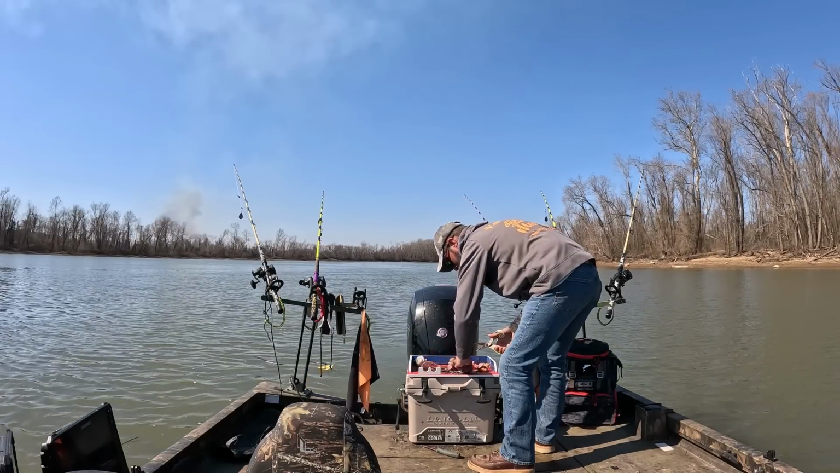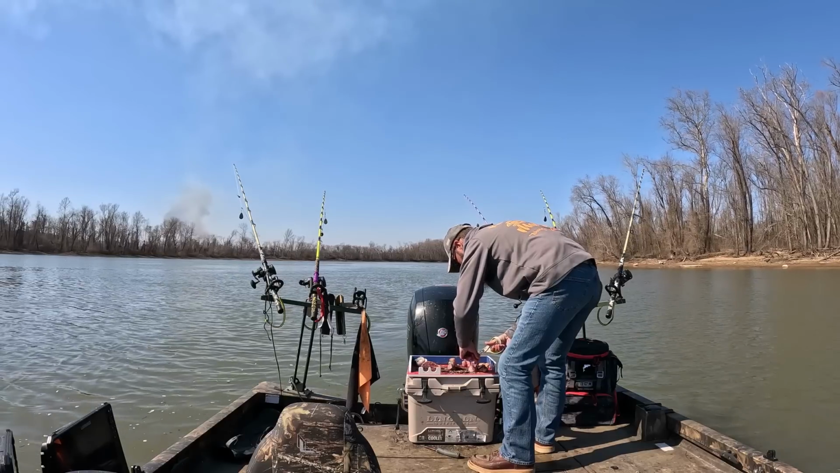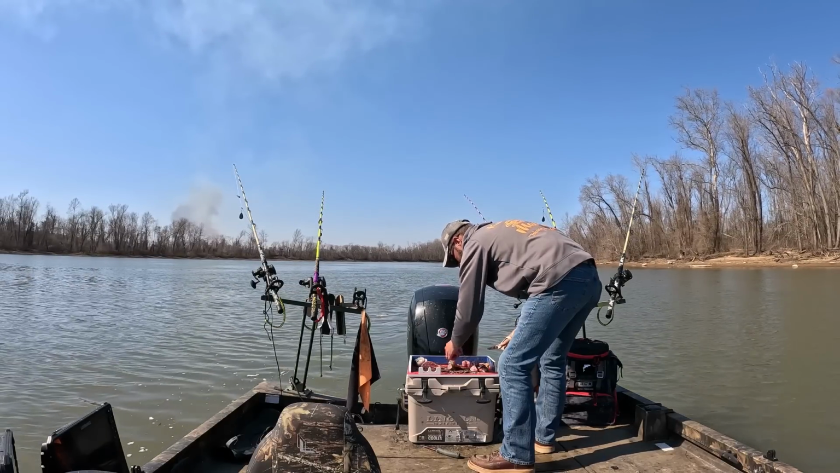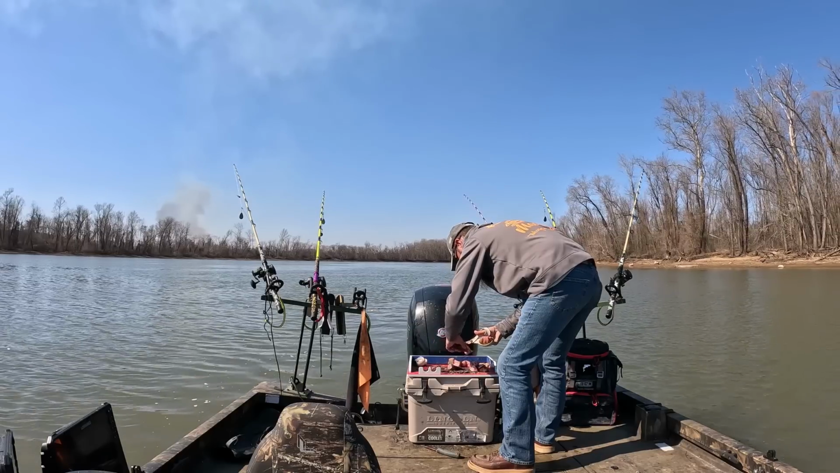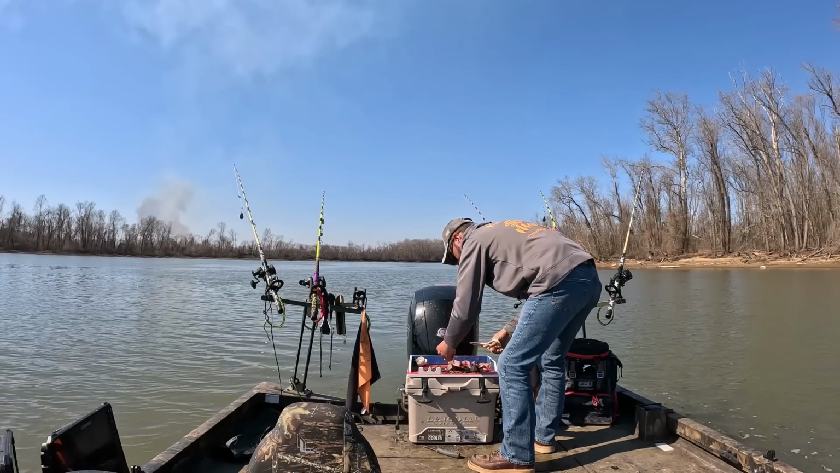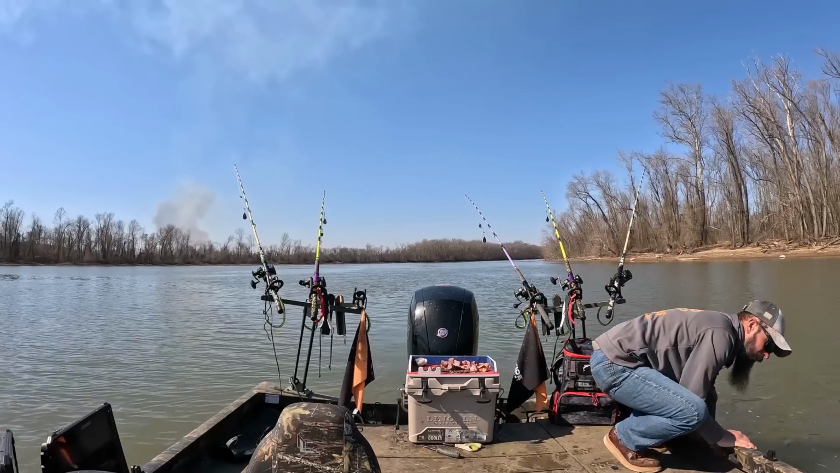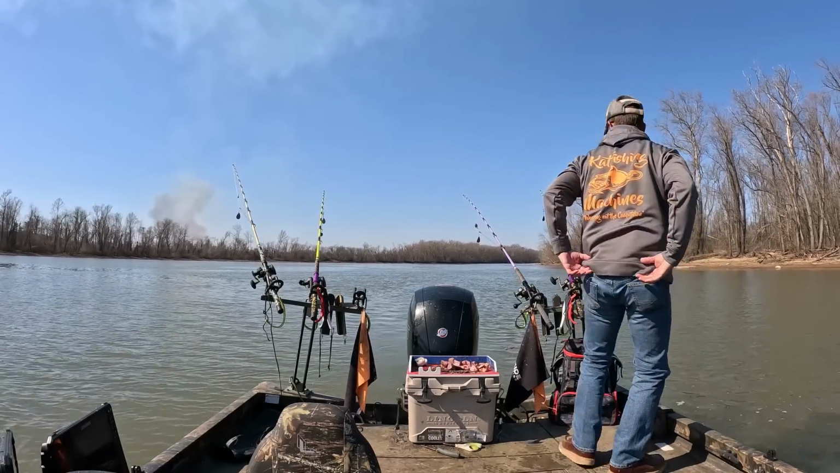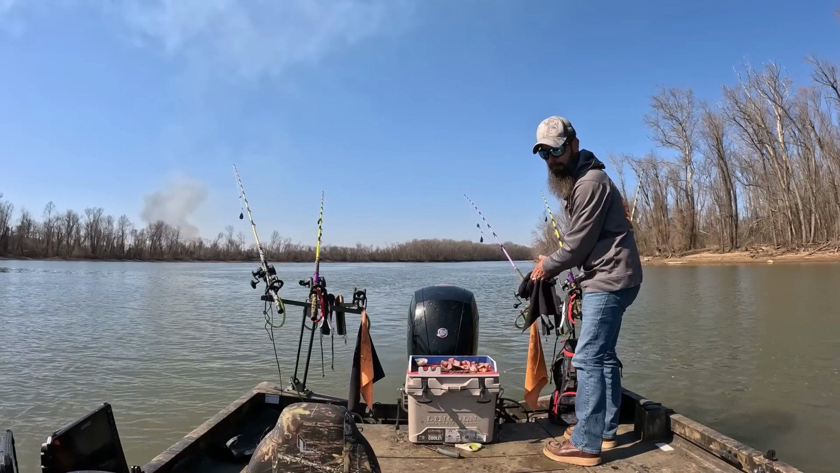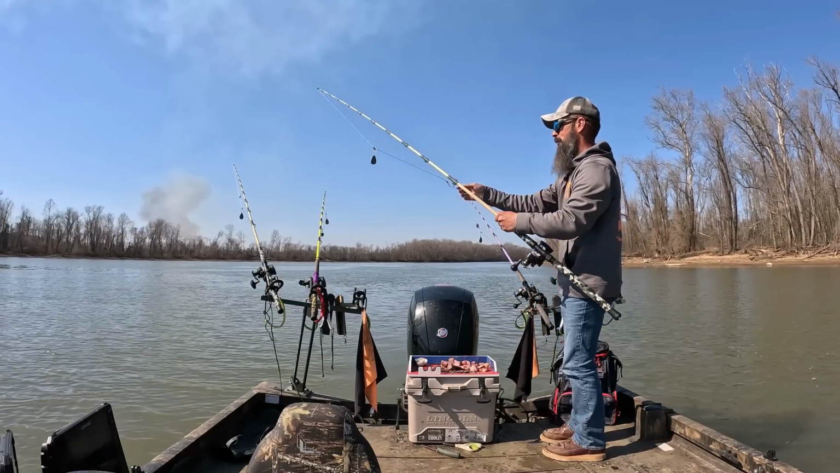But I think what I'm gonna do, since we don't have such high current, is go ahead and put my float rigs back on, because I want that bait up off the bottom. Like I've said in the past, we work pretty hard to catch this bait and keep it fresh, and then we toss it out and lay it in the mud. That's what I want to not do. So I'm going to swap these out.